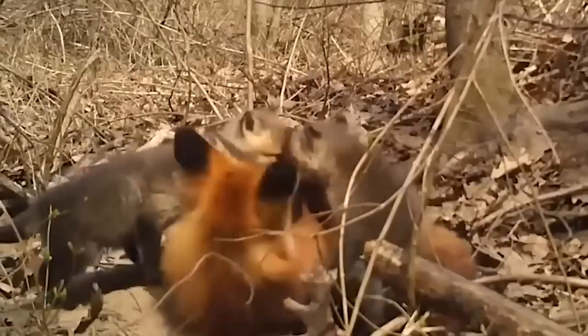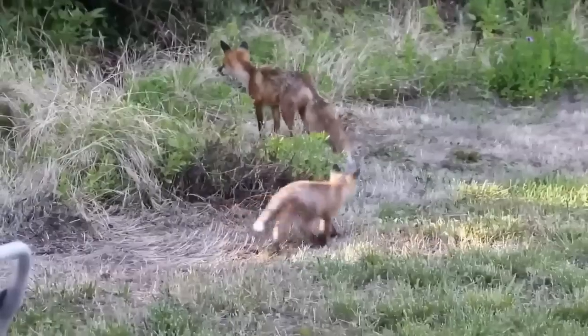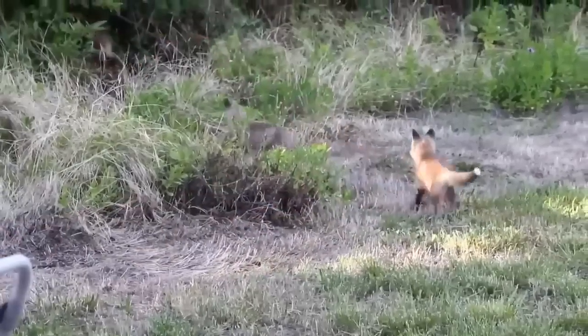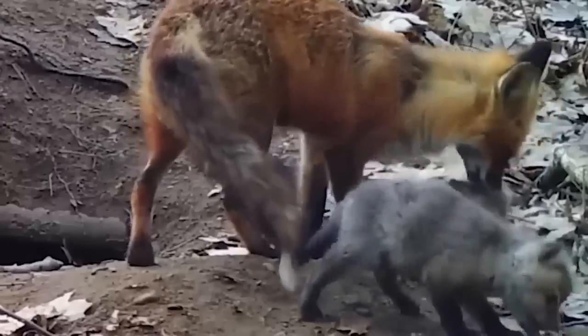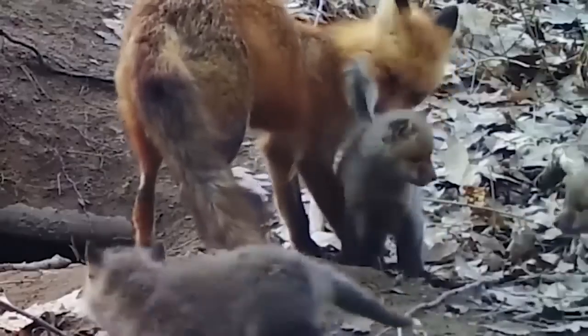You can see a mother fox and her 4 cubs all playing around and annoying their mom a bit, but she doesn't seem to mind at all. What's even more amazing is that the family seems completely oblivious to the fact that they're being recorded.